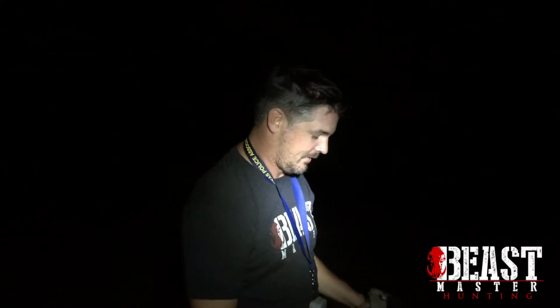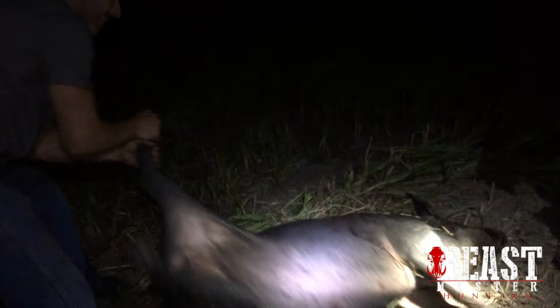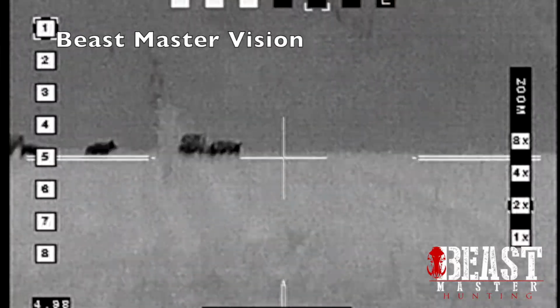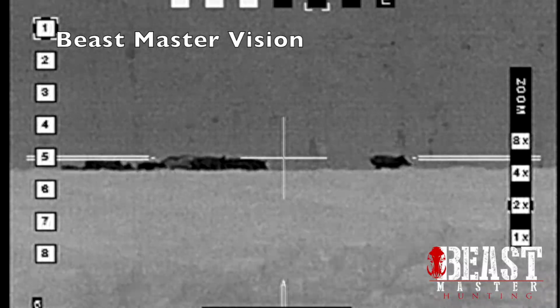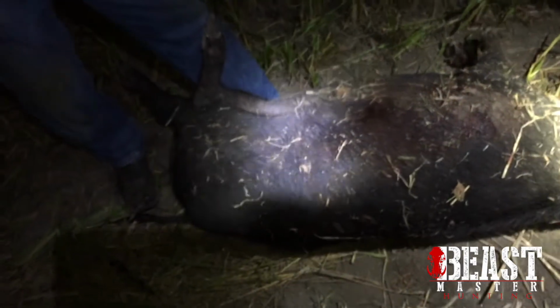Let's check out the bullet wound and see if we can confirm our suspicions that one shot killed the big pig and the little pig. Zane, come here and walk us through it. Let's go. How big is this pig, Zane? Probably 250. It's a big pig. It's got one little hole and one little exit. Right there. One little exit. That bullet definitely kept going after it went through this pig. And by the looks of it, that little pig was right on this side of Mama probably. Yeah. And whacked her. Whacked them both.